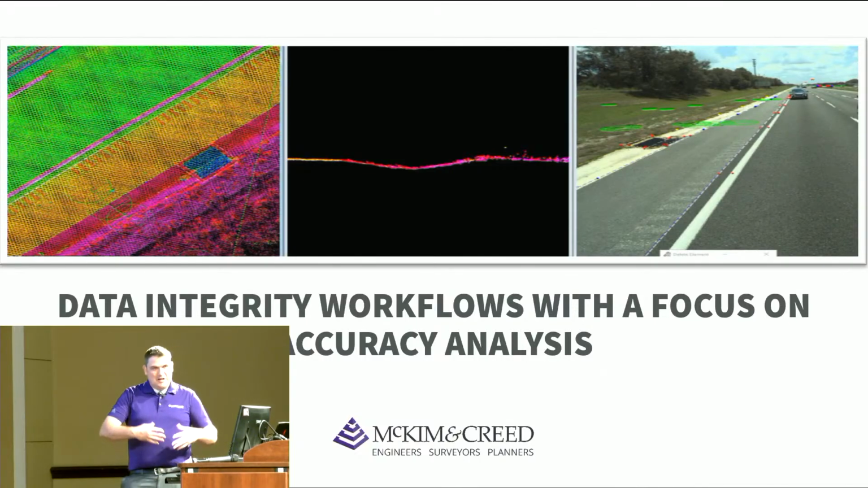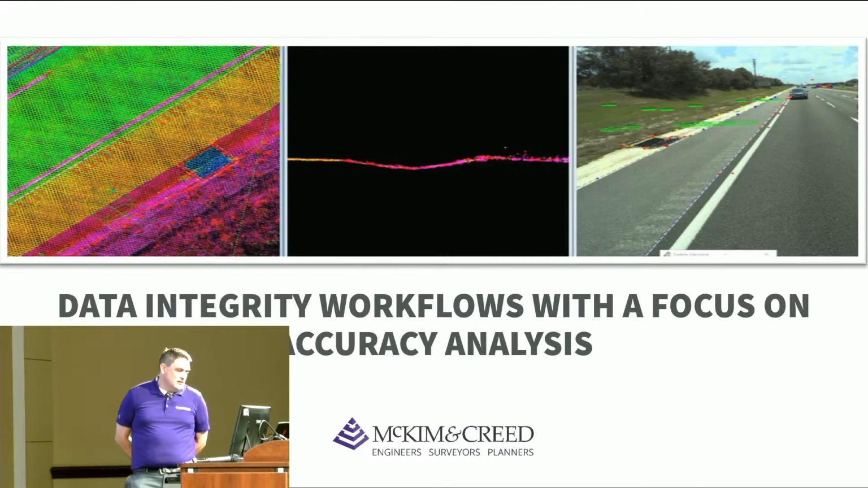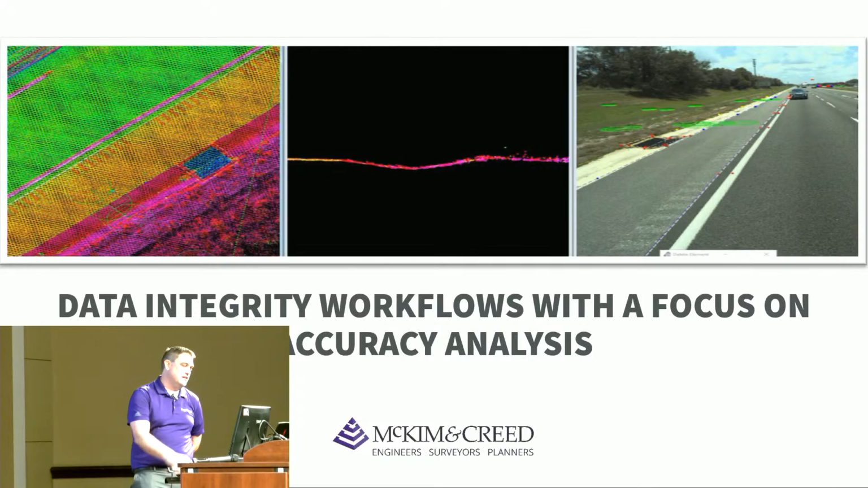So although I've graduated from actually extracting, now I'm checking through the data. It's amazing software. So today I'm going to be speaking about the data integrity workflows with a focus on the accuracy analysis.